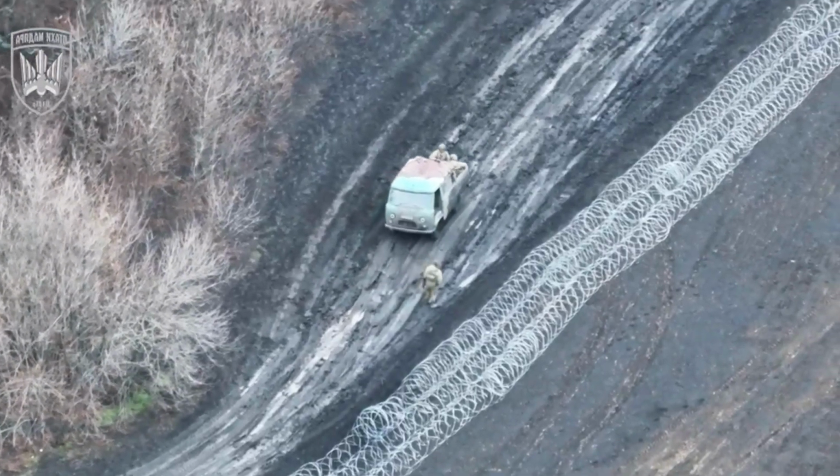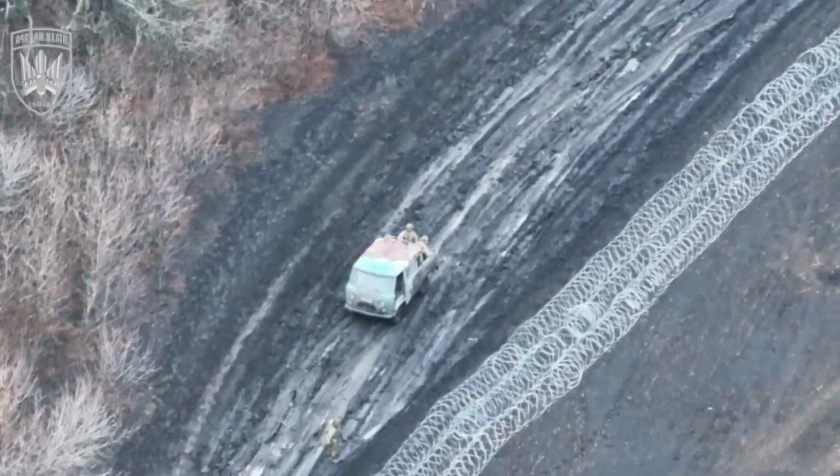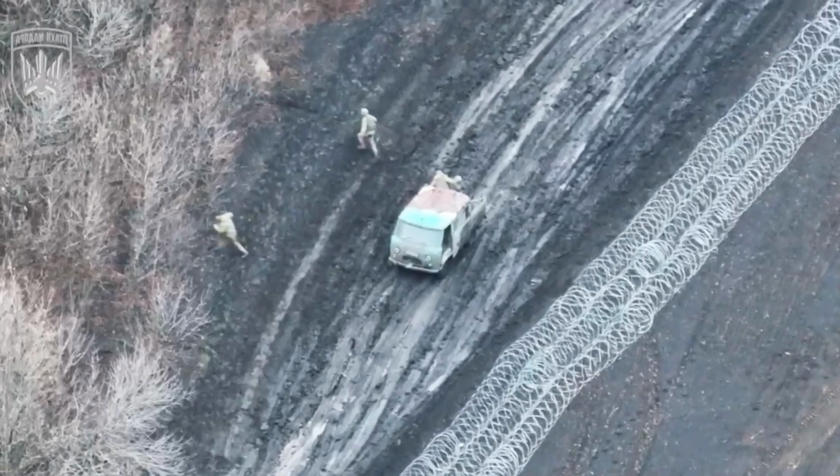From above, a Ukrainian drone detects the stalled truck and quickly moves in. As the aircraft closes the distance and commits to the strike, the soldiers on the vehicle react in panic and begin abandoning the truck, scattering away from the road in an attempt to escape the approaching drone.